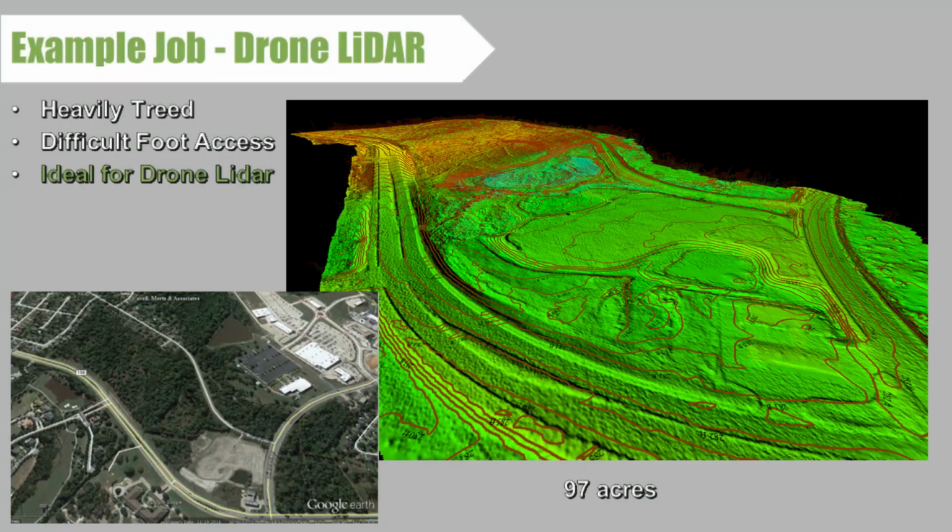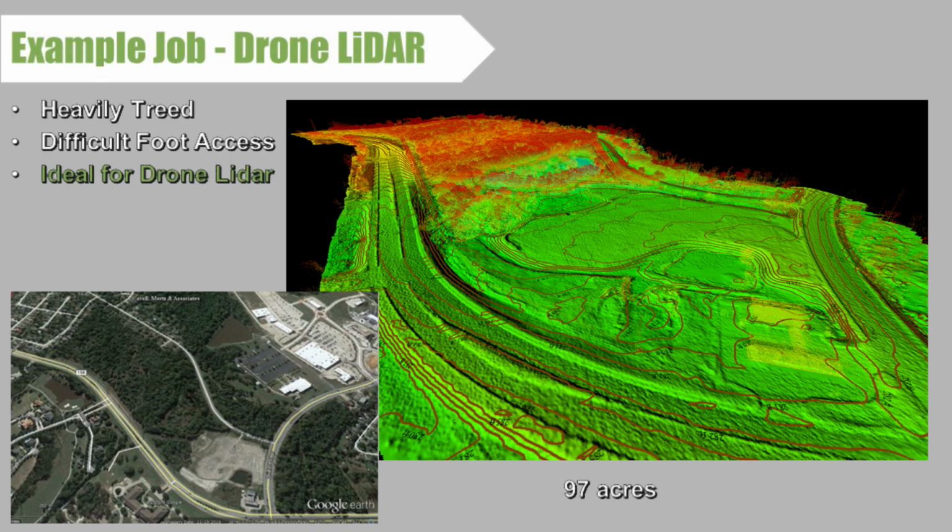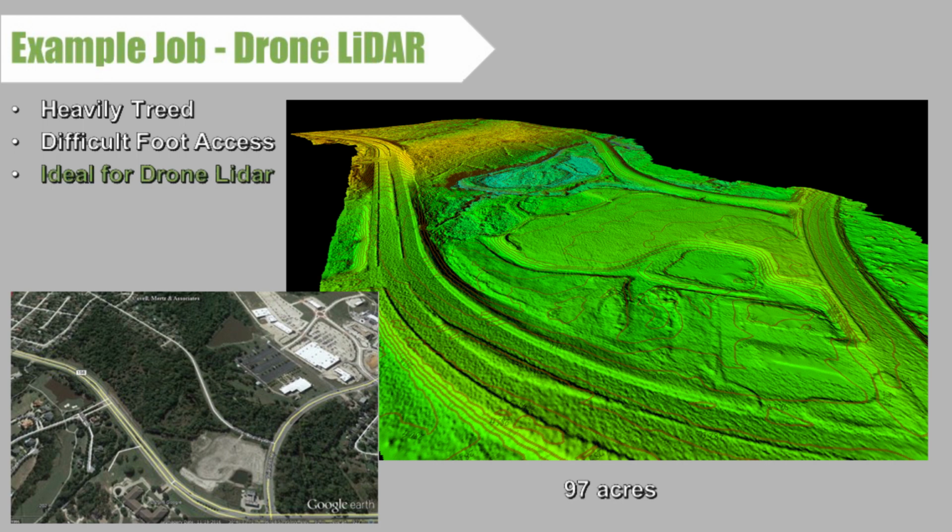Here's the actual result of the data that we flew. You can see it's a pretty good example of a job that's great for drone LiDAR. It's got a mix of everything. It's got open flat area, it's got a little lake, it's got some sort of swampy areas, buildings, trees, power lines, all kinds of things.